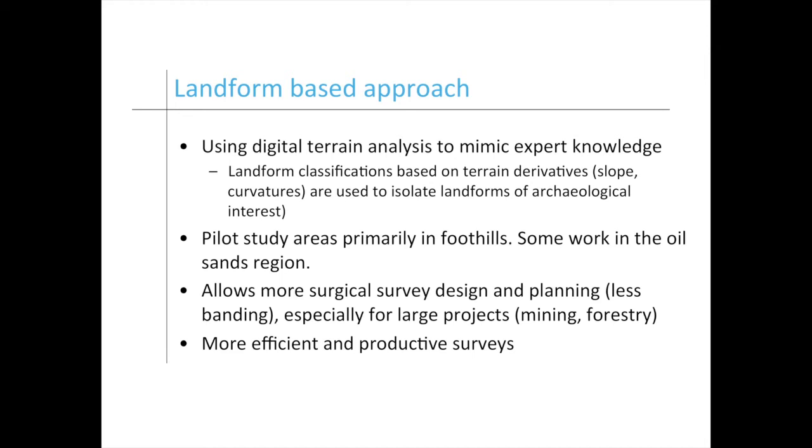We're not quite done this project. We just started undertaking it over the last couple of years, and we're gathering lots of field data and creating models, which I'll talk about tomorrow. But as a bit of a spoiler, our initial work does show that this stuff creates more efficient survey design. You can isolate your high potential areas more quickly, and spend more time in your actual high potential area and find more sites in less time than you did with traditional methods.